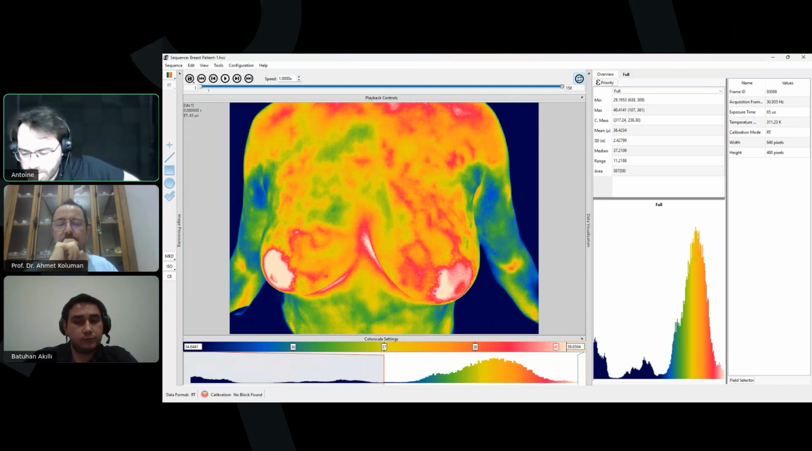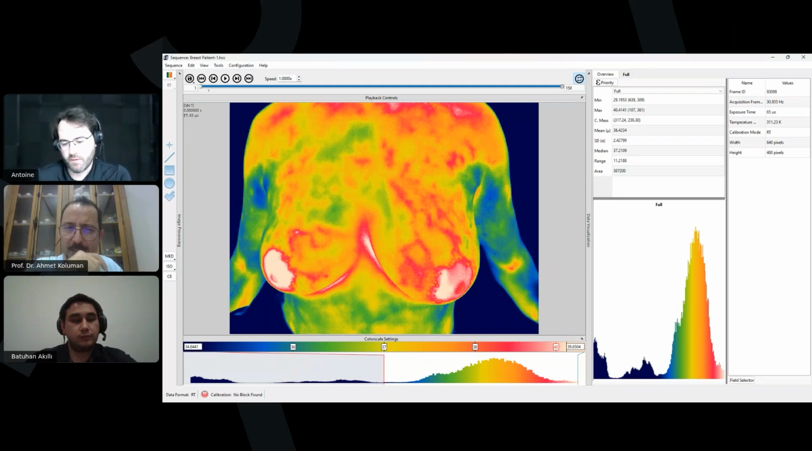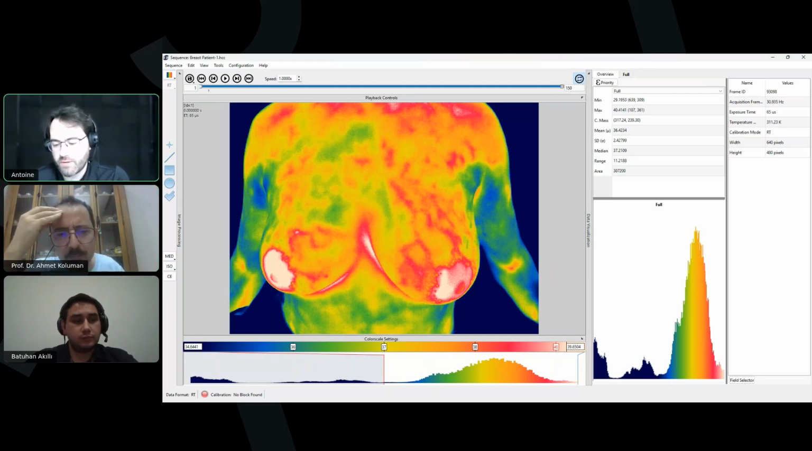Now I've got another question here. Could you please comment on whether active thermography will be beneficial for medical IR imaging? Interesting question. Can you please repeat, Antoine? Yep. Please comment on whether active thermography will be beneficial for medical IR imaging.